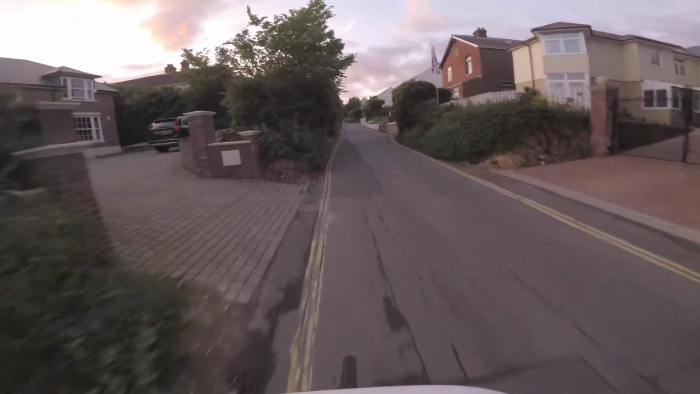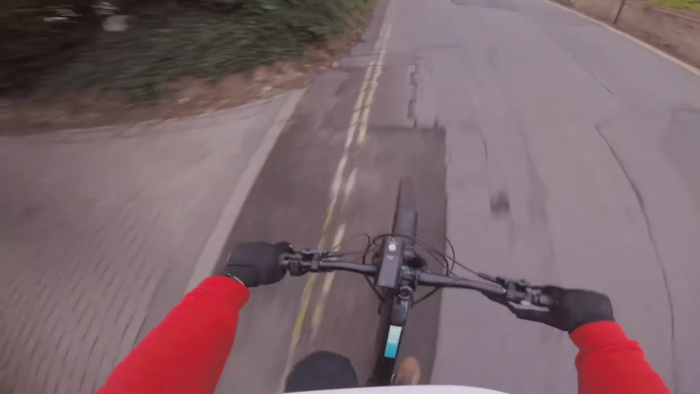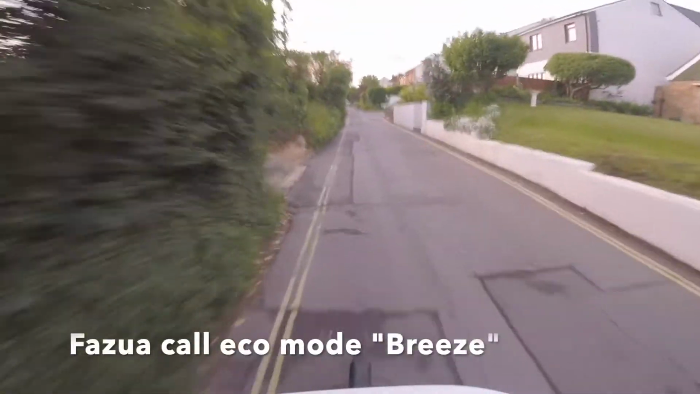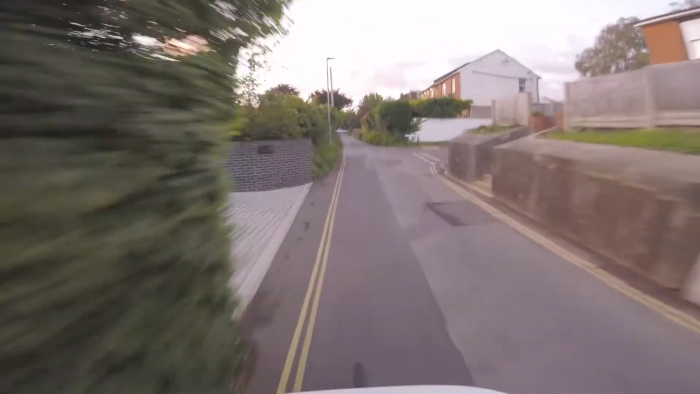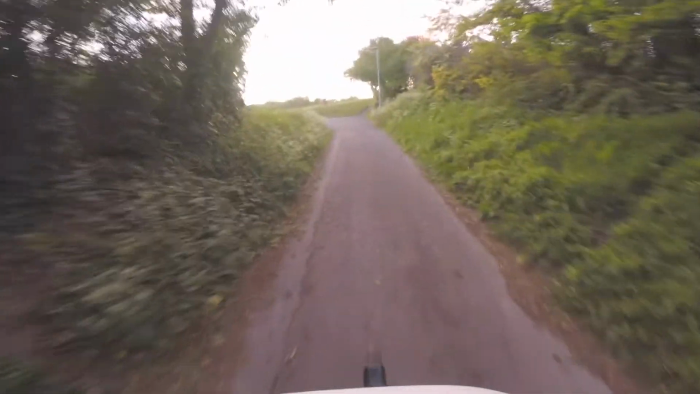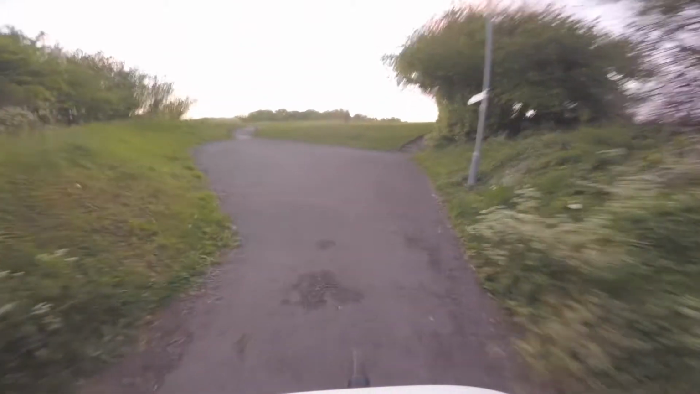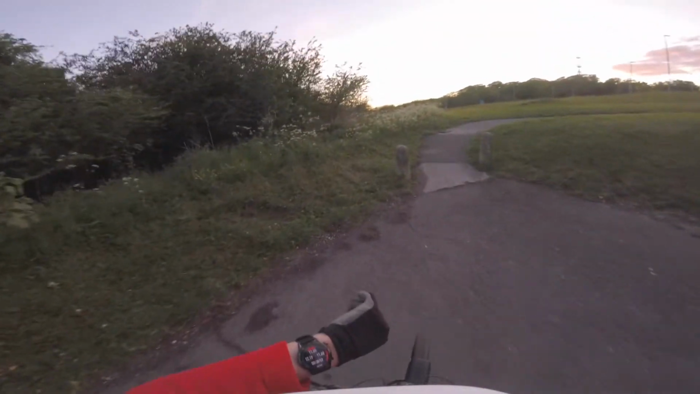Drayton Lane, all the way up to the top of the hill. I'm in eco mode. I think I'm gonna have to go up a notch soon. It's bloody hard work getting up here. Jesus, 20% down already. How far are we? 11 kilometers.